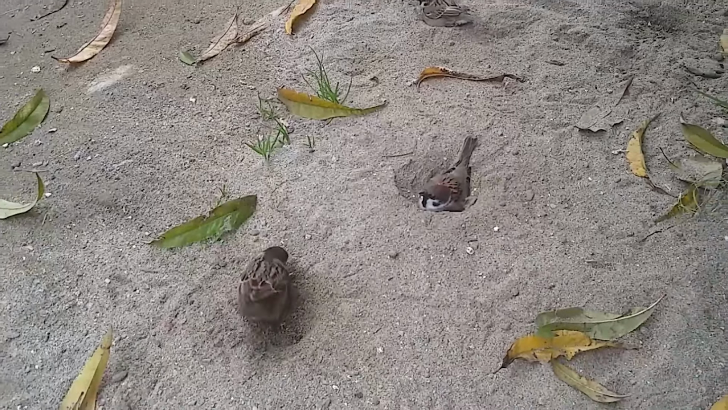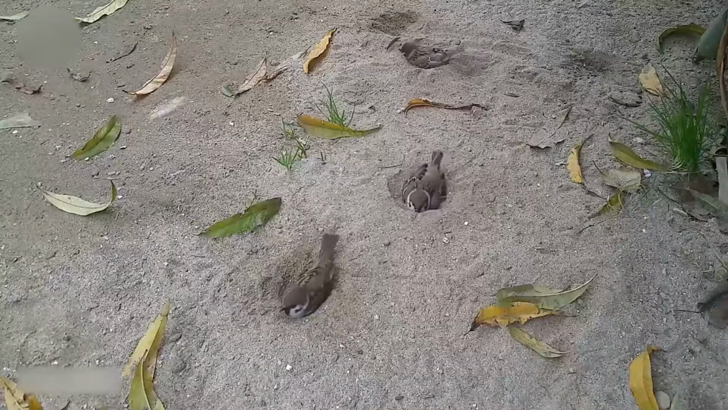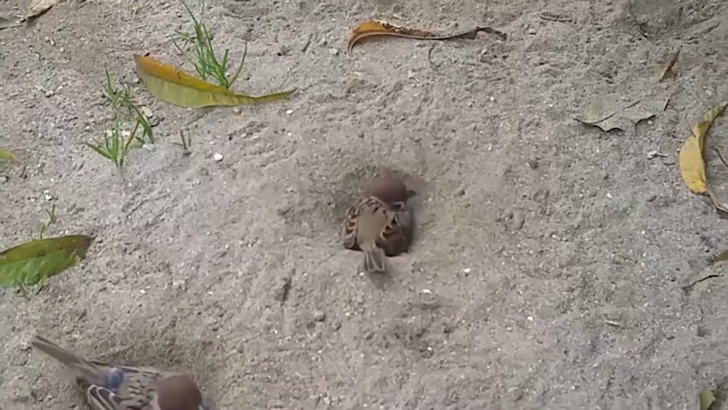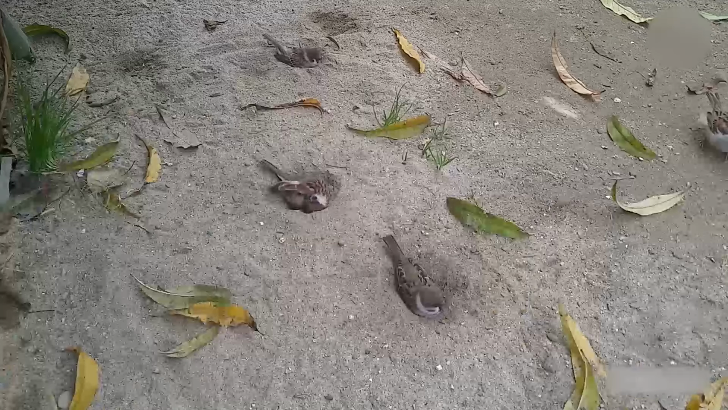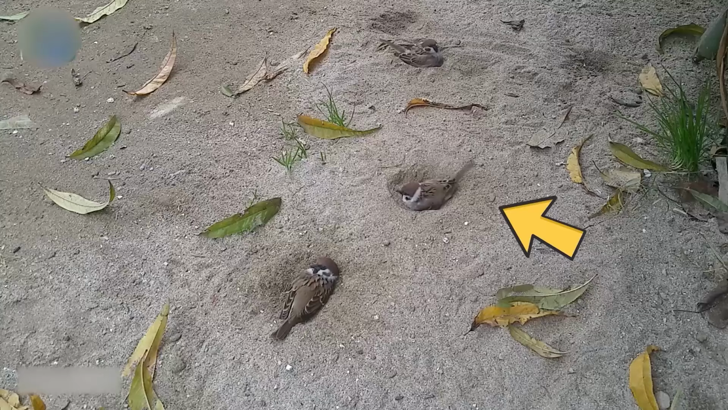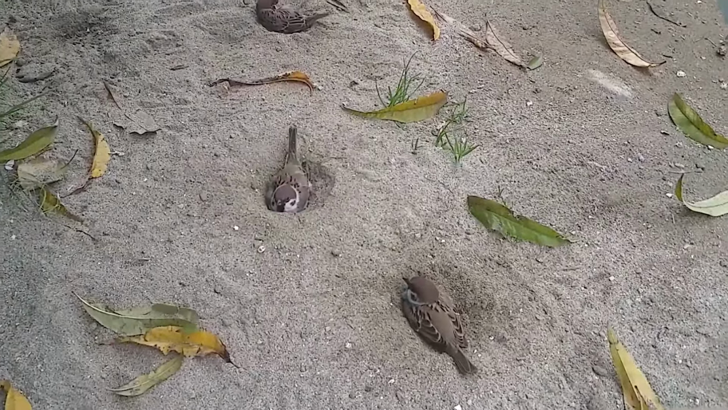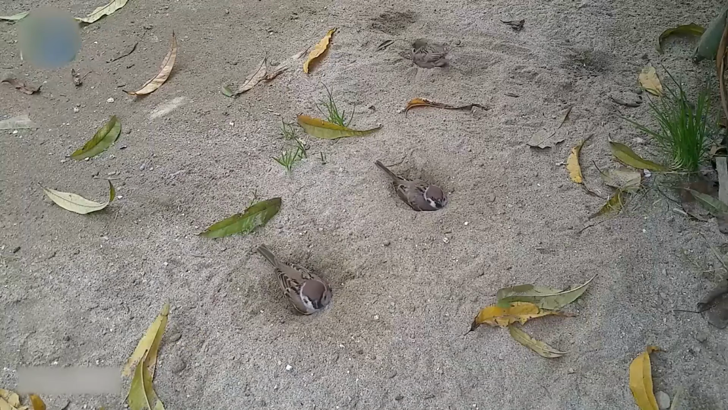Dirt bath. Who says birds don't need a spa day? These sparrows are taking their grooming routine to a whole new level in the woods. They're into this thing called dirt bathing. Basically, they cover themselves in dirt to keep their feathers healthy and prevent too much oil buildup. It's quite a sight to see these birds dipping themselves in the dirt, rolling around and flapping their wings to make sure every feather gets coated. They're pretty hygienic for little creatures, don't you think?